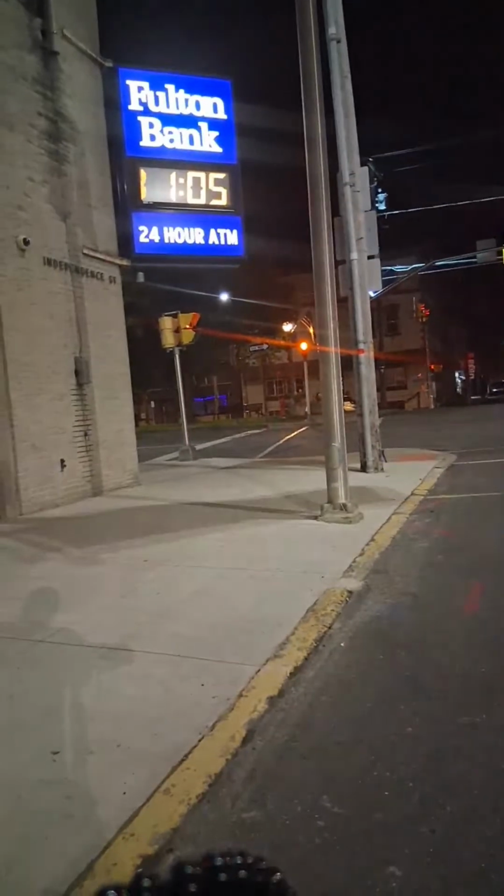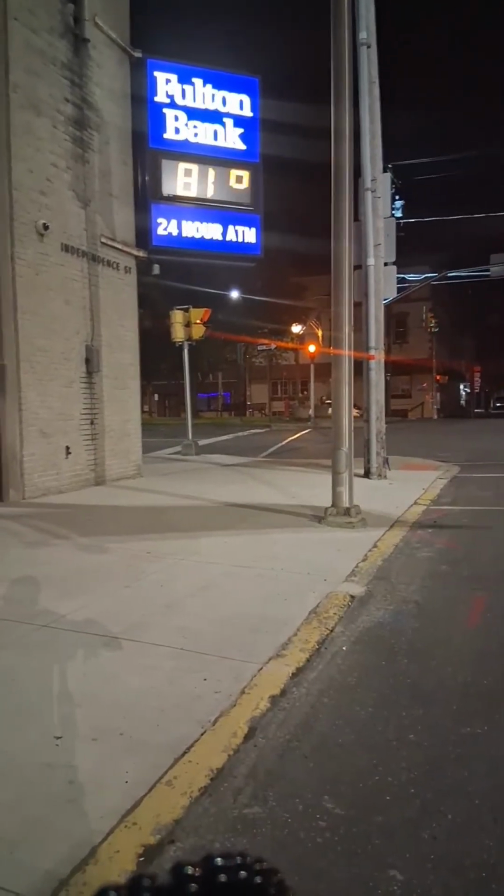It's pretty quiet out here for a Saturday, at least. You don't get this when you ride around in the hoods or any other places. So we got 81 degrees. I don't believe it's 81 degrees at all out here right now. Nor do I. That time's off too. It's 12:05. But yeah, I don't believe that temperature at least.